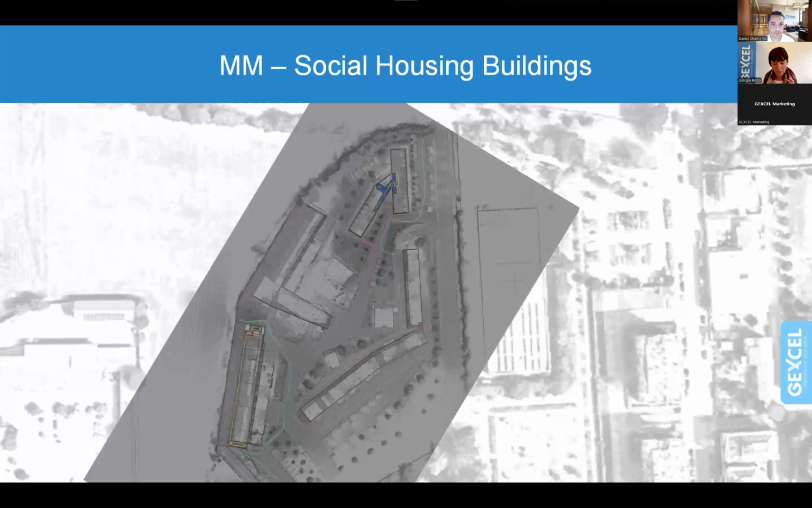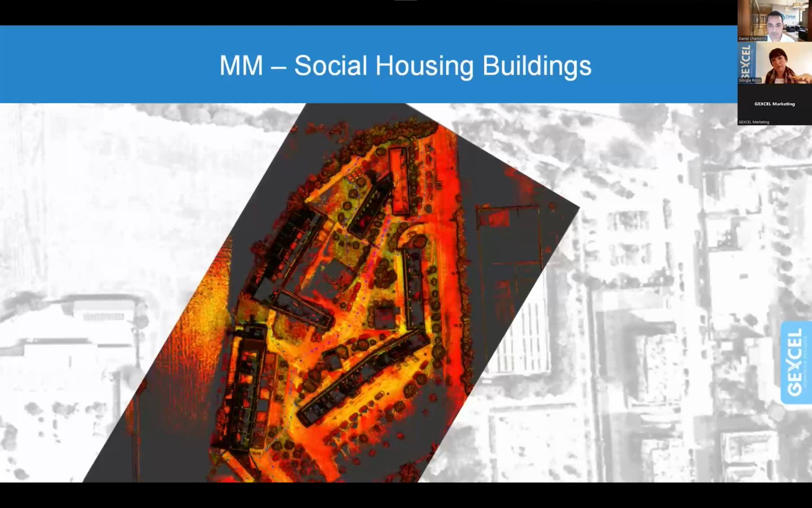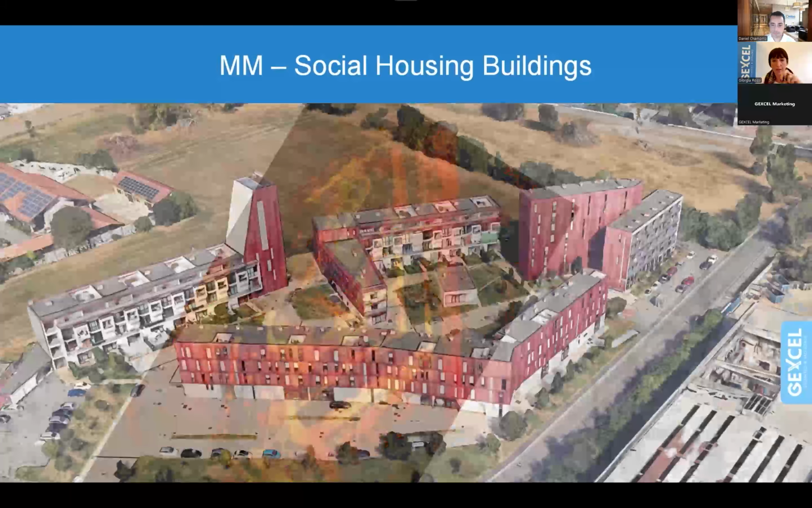So what is nice is that you are free to plan the on-site activity as you like, starting from indoor, outdoor, entering, exiting, and then you can merge all this data together automatically. So this is the view with the scans, and this is the final view, always from a top view of the scanned area.